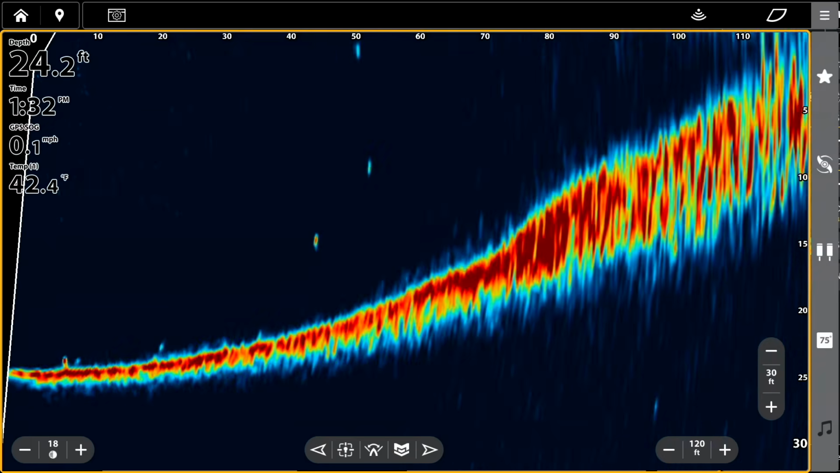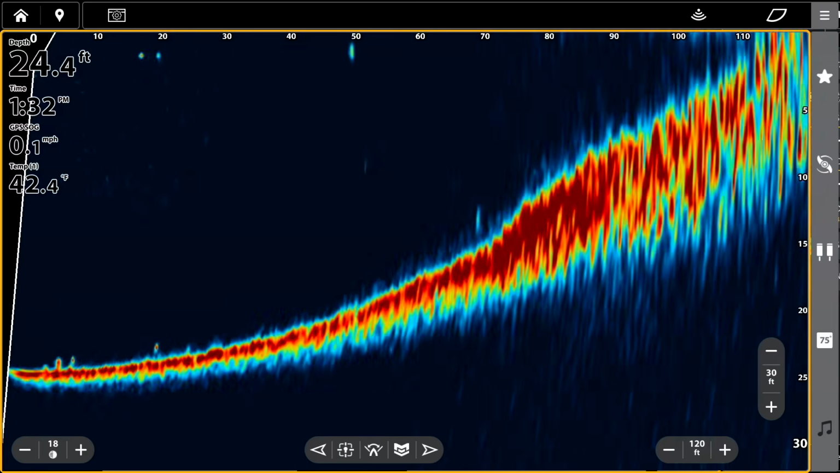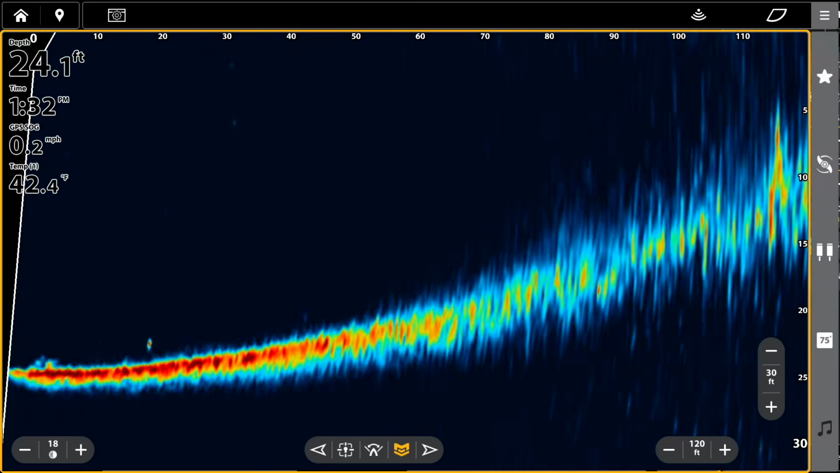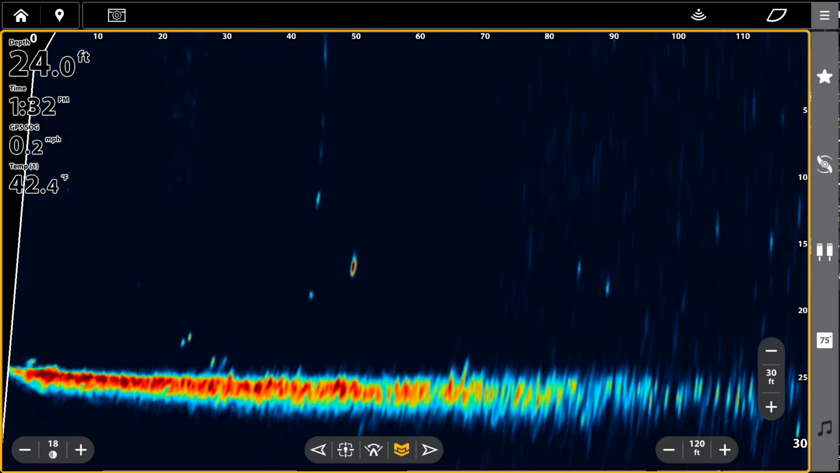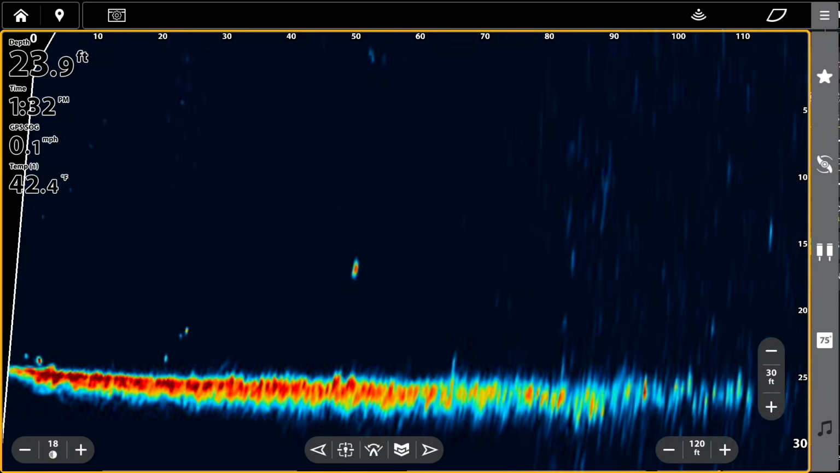Come on, fishies, where'd you go? Let's make some long casts for you guys so you guys can see this. You guys will get the point. 90 foot jig and minnow. Saw the splash, pretty cool.